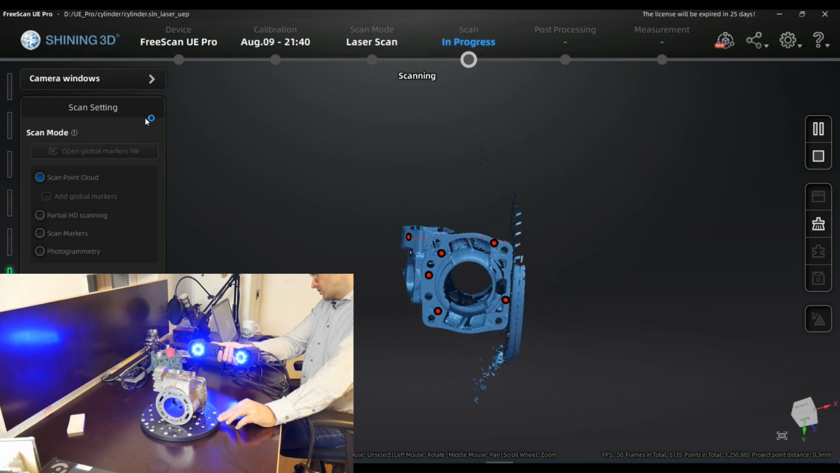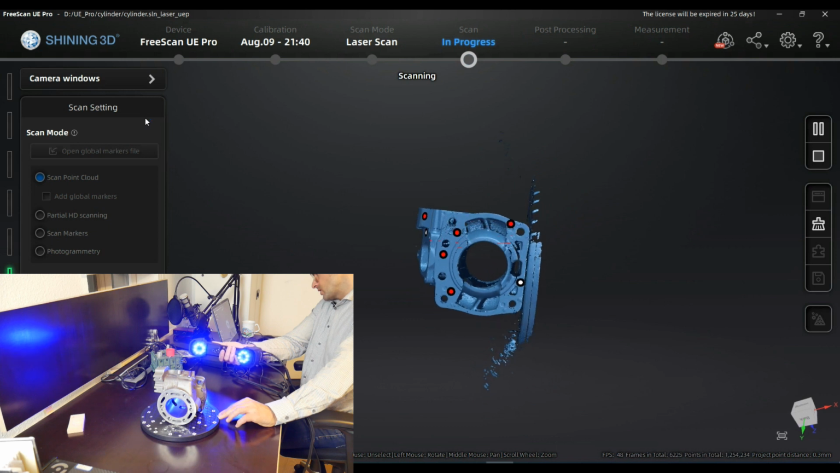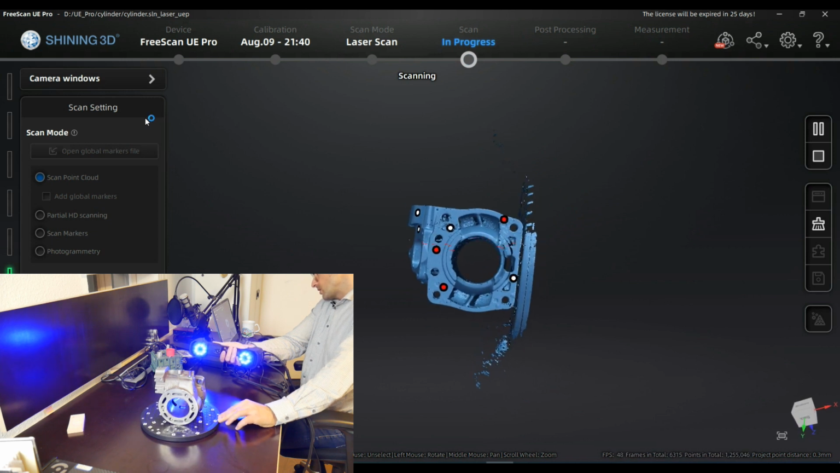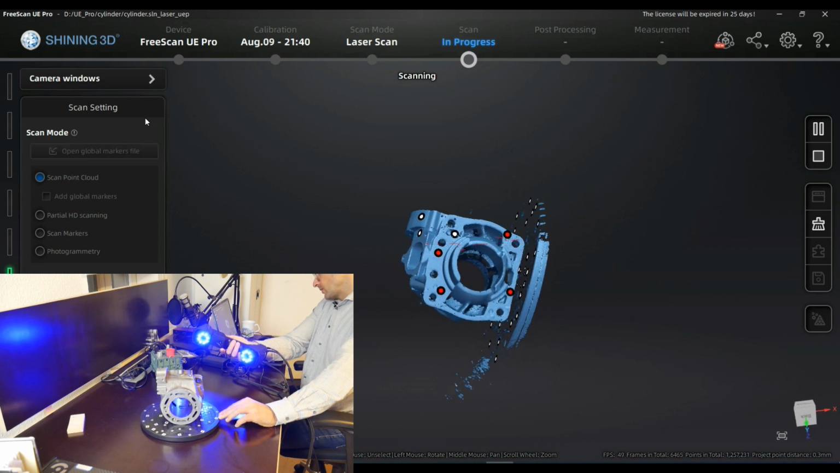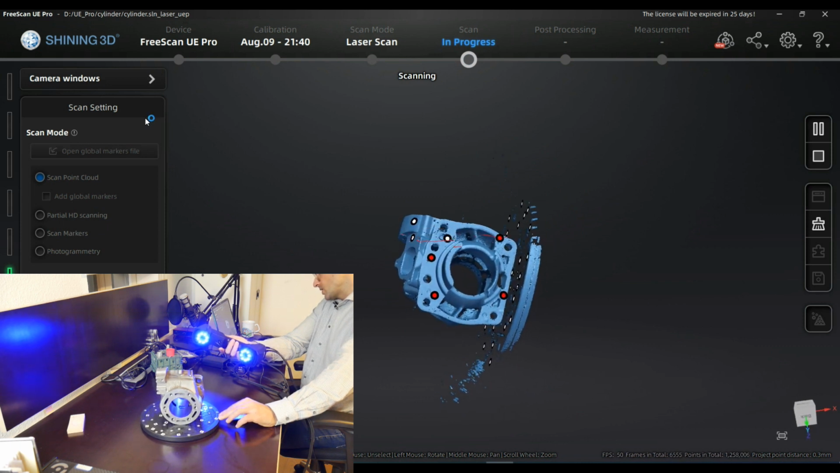So I'm able to catch rather difficult areas as well with the same scanner. That was a real progress compared to, for example, the HX as well.